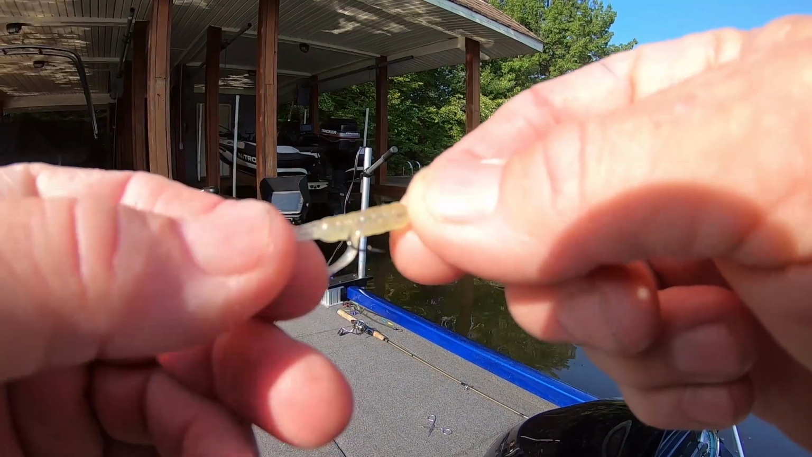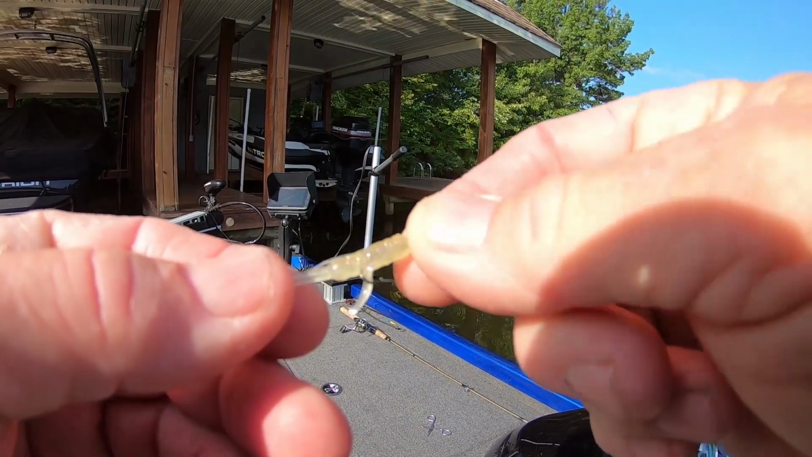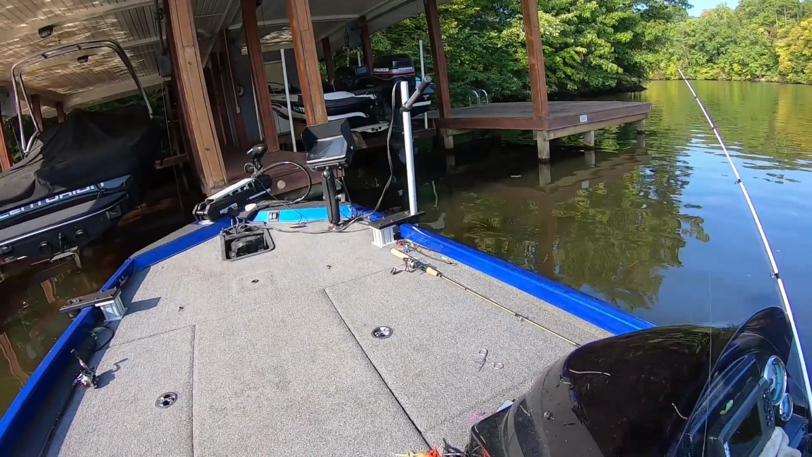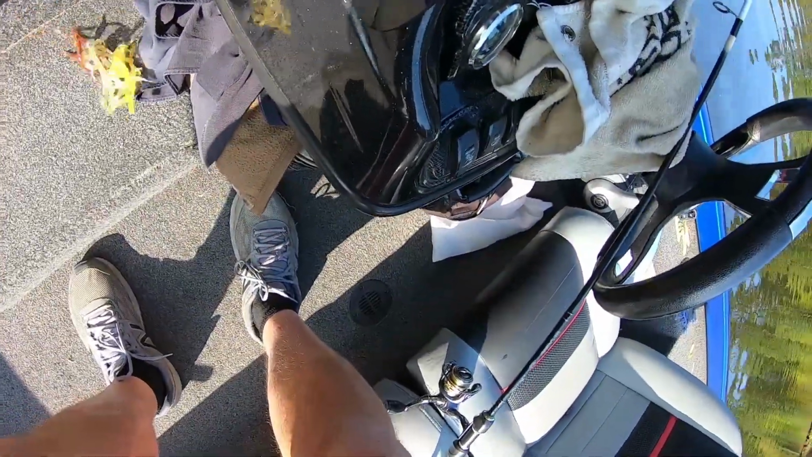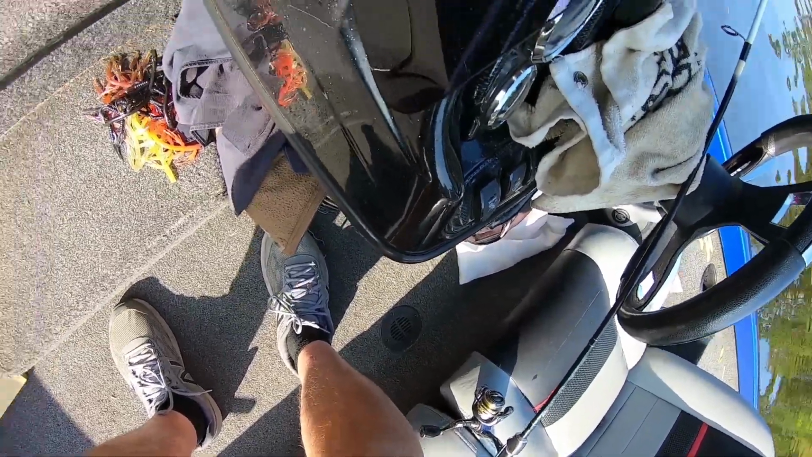All right, this was the color. It's got purple, chartreuse, gold, red. In the sunlight I can see the colors. I gotta sit here in the sunlight and twist it to see the colors, but you know what? That crappie can see it, can't they? All right, we done got rid of that one. We done did the orange. We done did this one. Gosh, guys, I'm running out of colors.